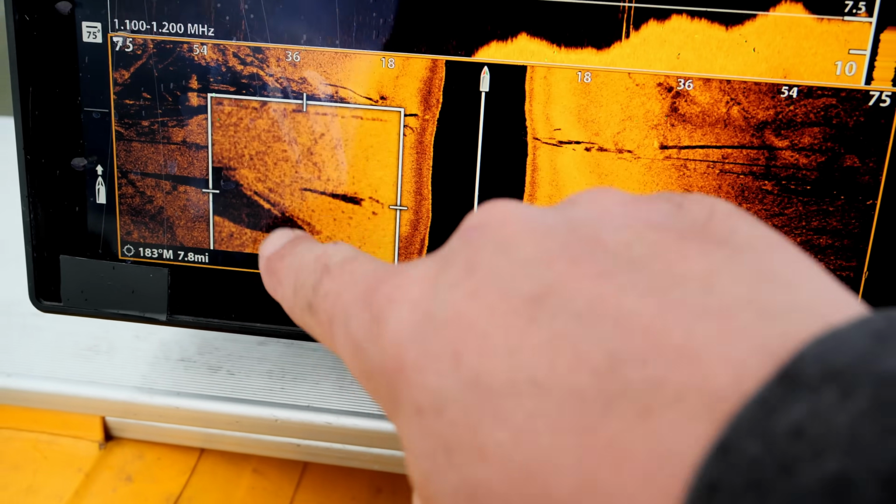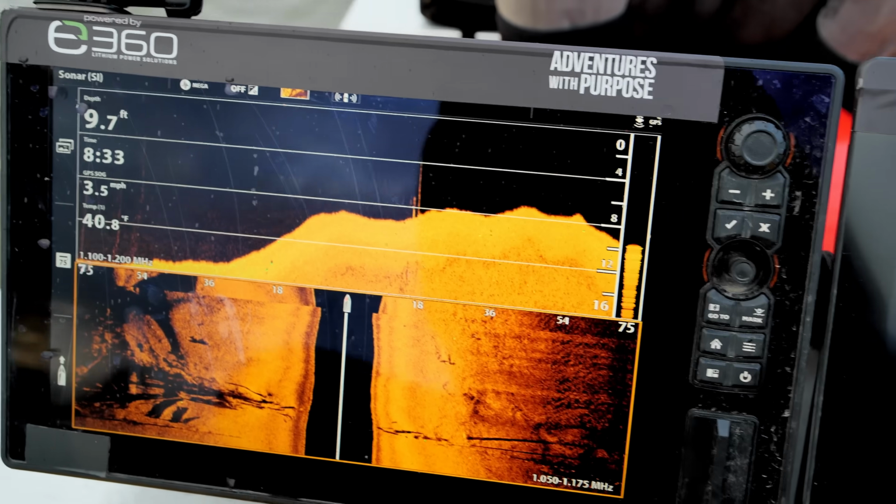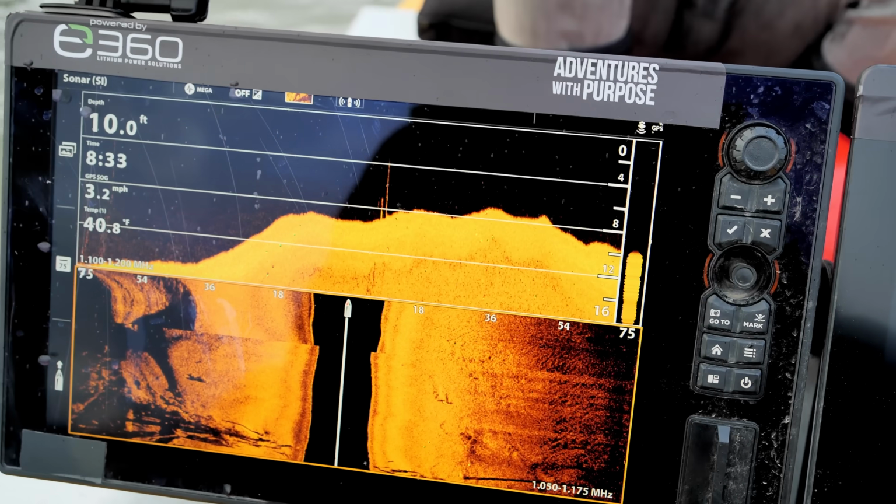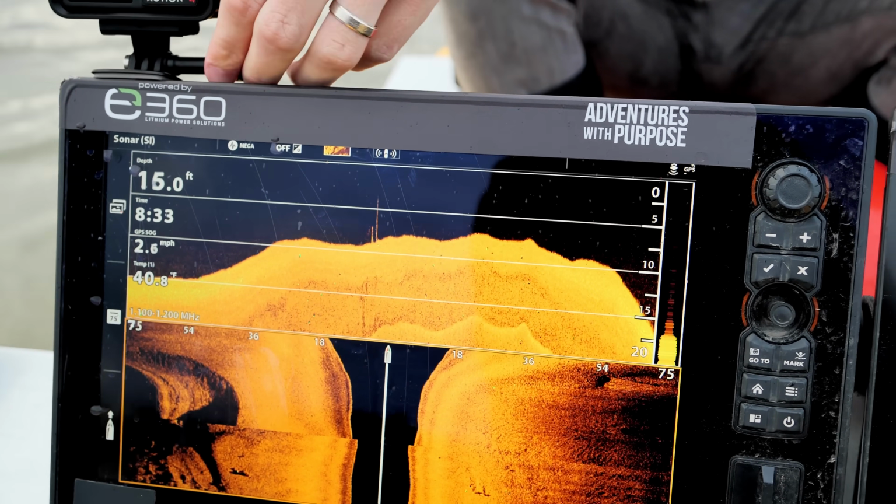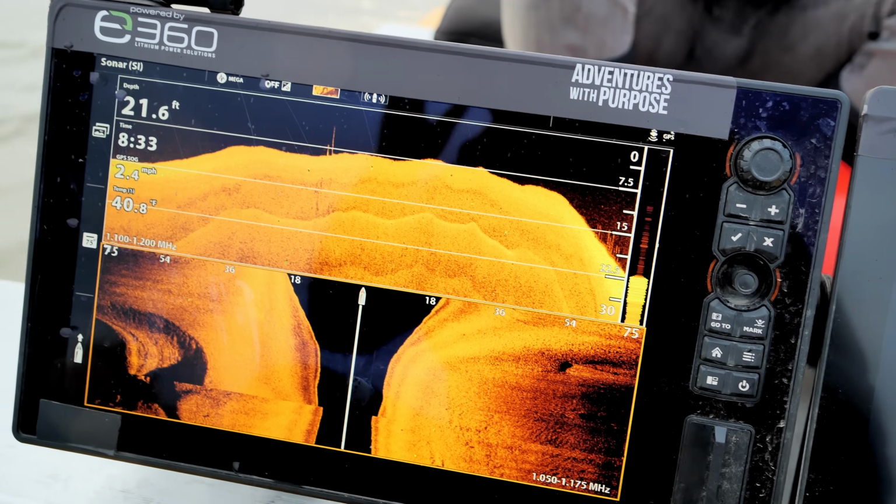In my opinion, that is a log. But what we're going to do is head over the top of it with our down imaging and identify what the height of that is. Is it going to be 3, 4, 5, 6 feet in height that we're looking for? As we do different scans at different angles, we're really going to get a good reading on that object, on exactly what it is.